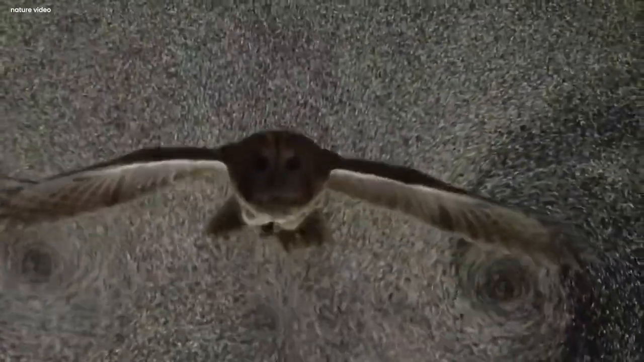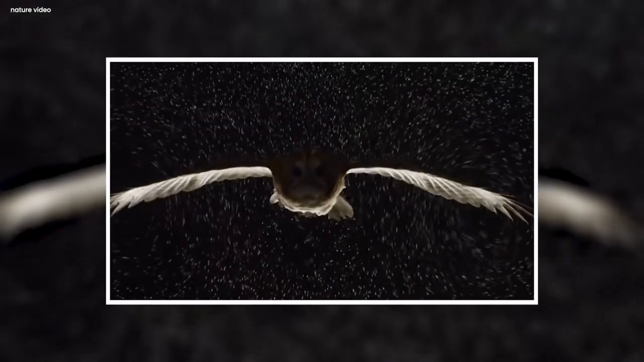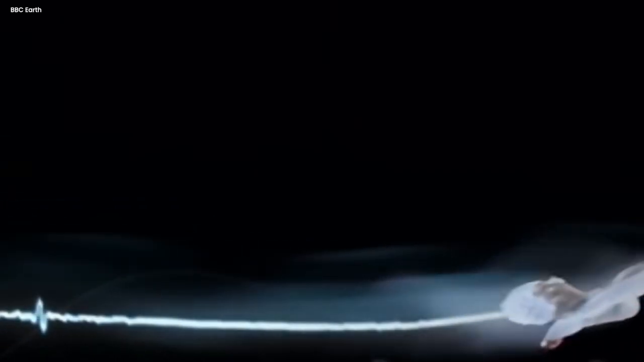It looked like a magical world. The owl moved gracefully through these bubbles like a dancer. When the owl flapped its wings, it created a beautiful show with the bubbles. Scientists gathered to watch it. They weren't just watching an owl fly, they were learning the secrets of how things fly. It was as if the owl had the answers to the most important questions about how flight works.